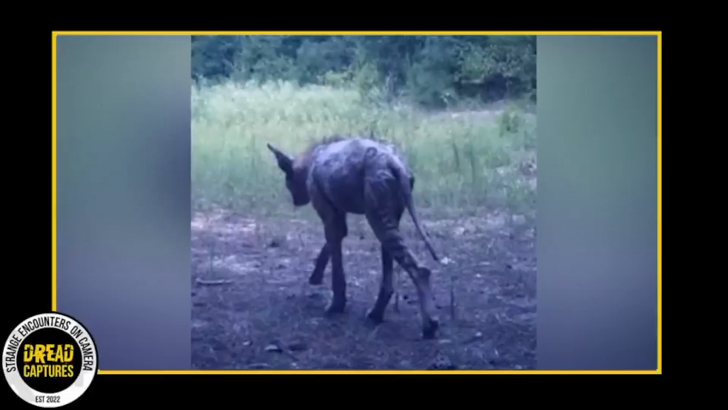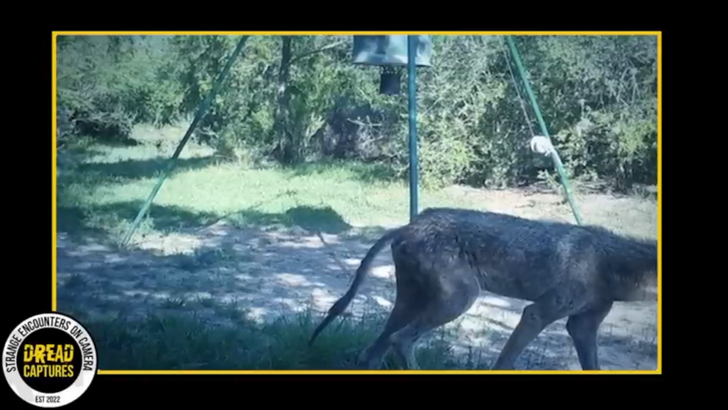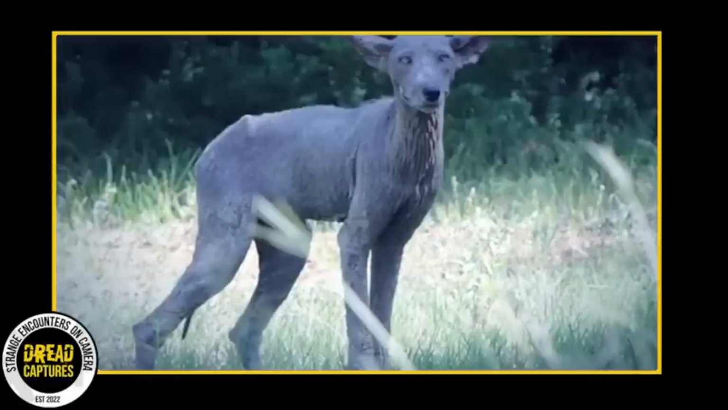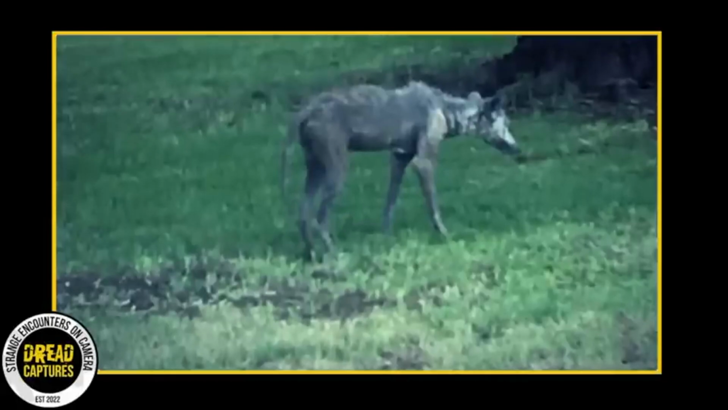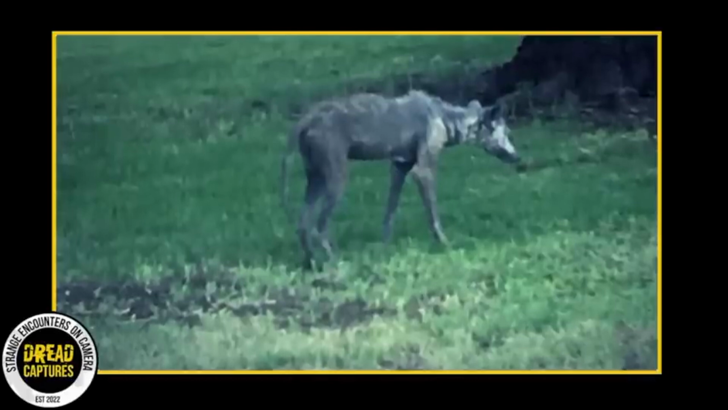This photo was taken only 3 miles away from the mystical waters of Toledo Bend Lake in Louisiana. A lot of viewers had ideas about what could be in the photo. Some thought it was a hyena, a coy wolf, or a chupacabra, while others went as far as to suggest that it could be a new species created by the government.